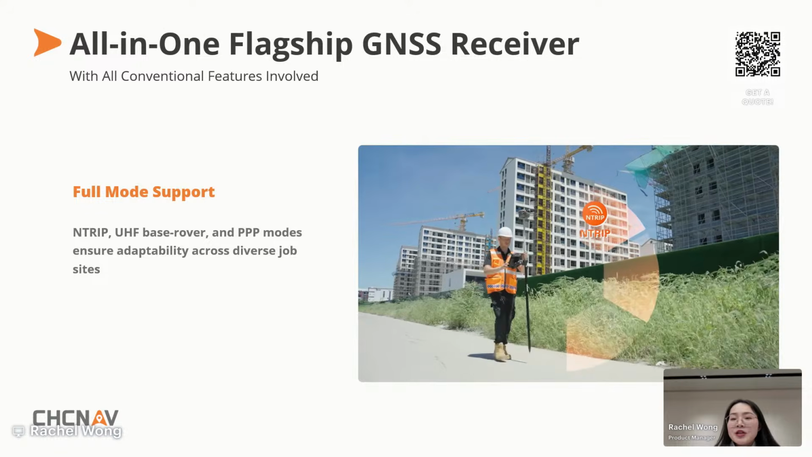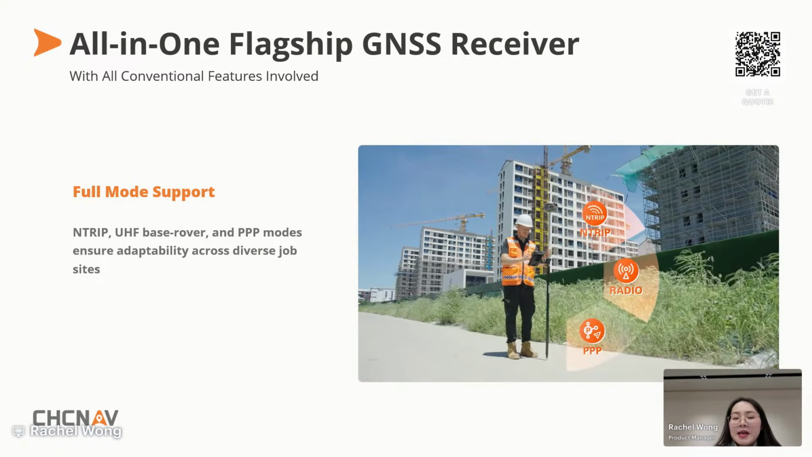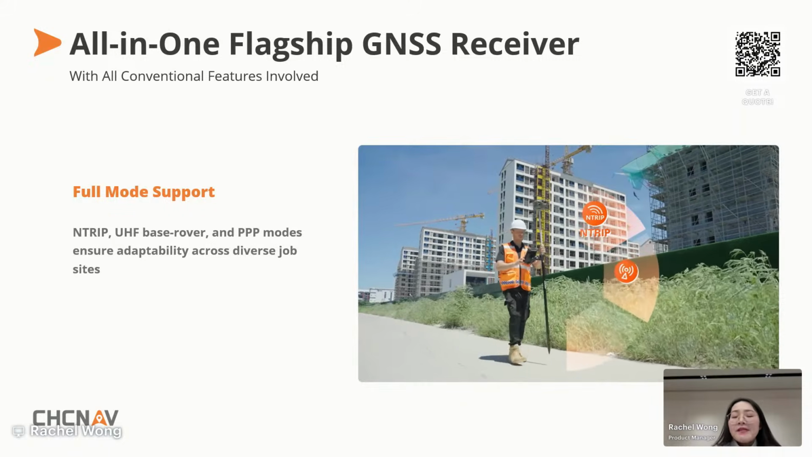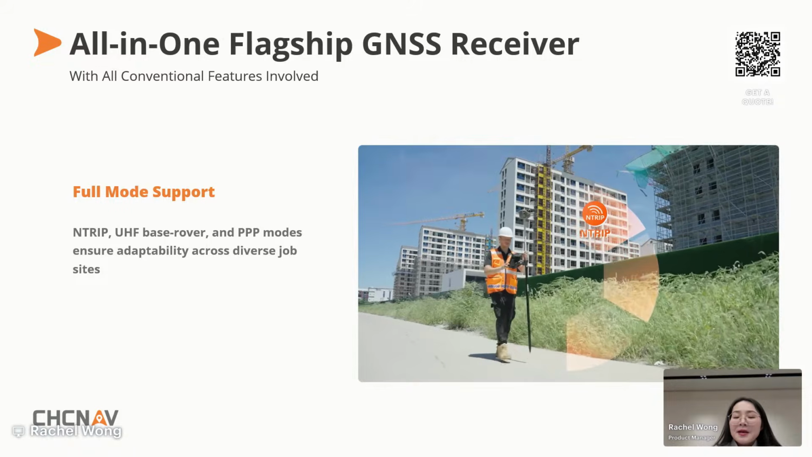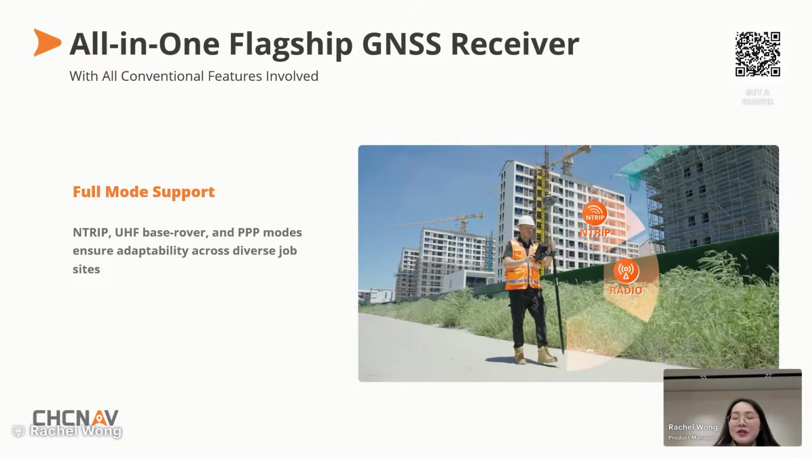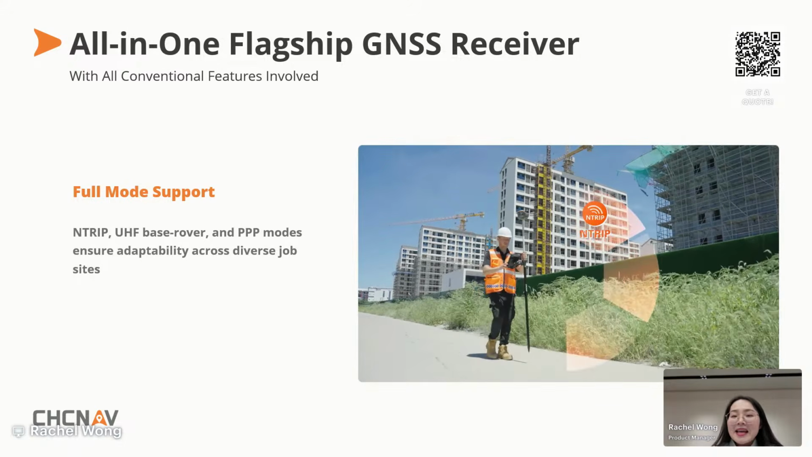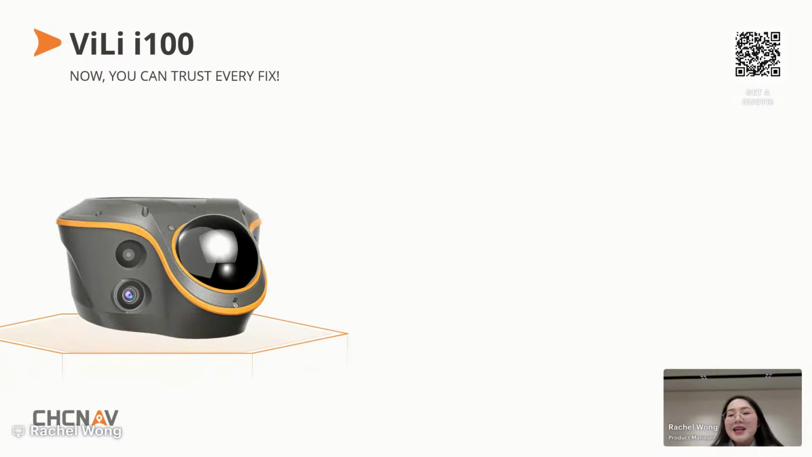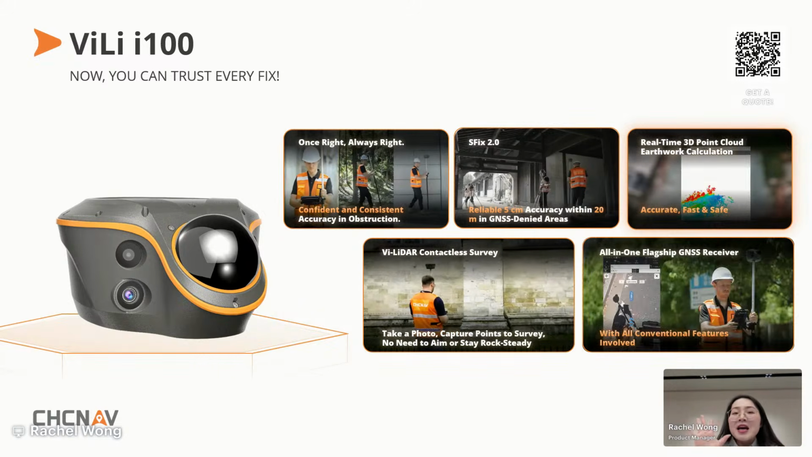And with the full GNSS work mode support, NTRIP, UHF base and rover, and PPP mode, ViLi i100 adapts to different job sites and different environments, delivering high precision results every time. And that is the ViLi i100 Visual-LiDAR GNSS receiver. Let's recap its 5 game-changing advantages.